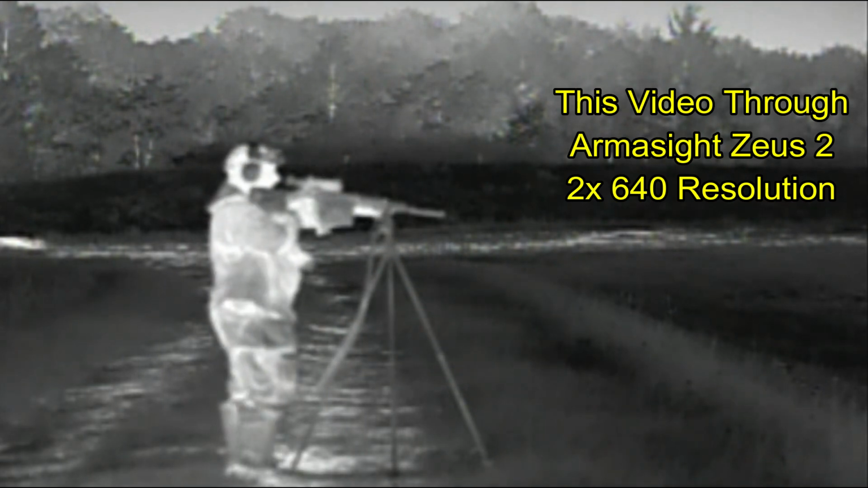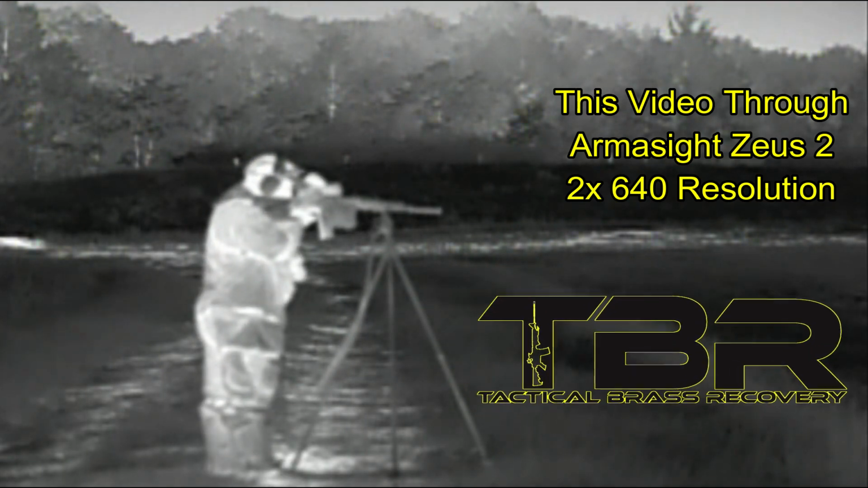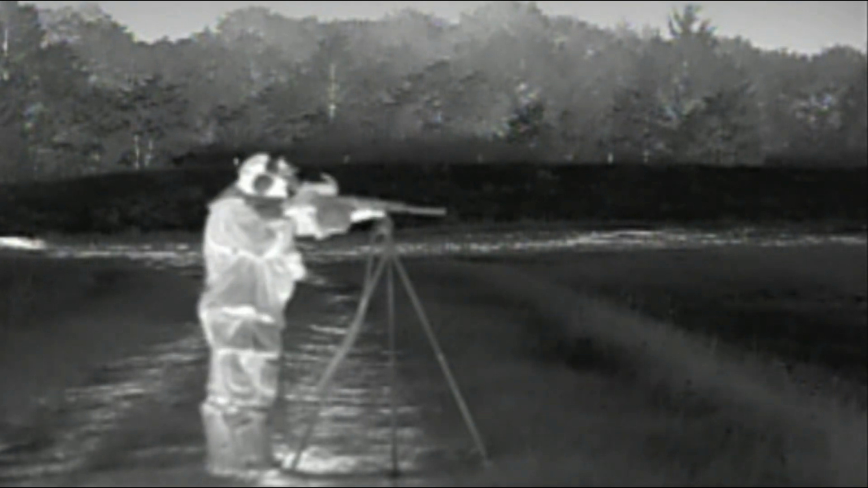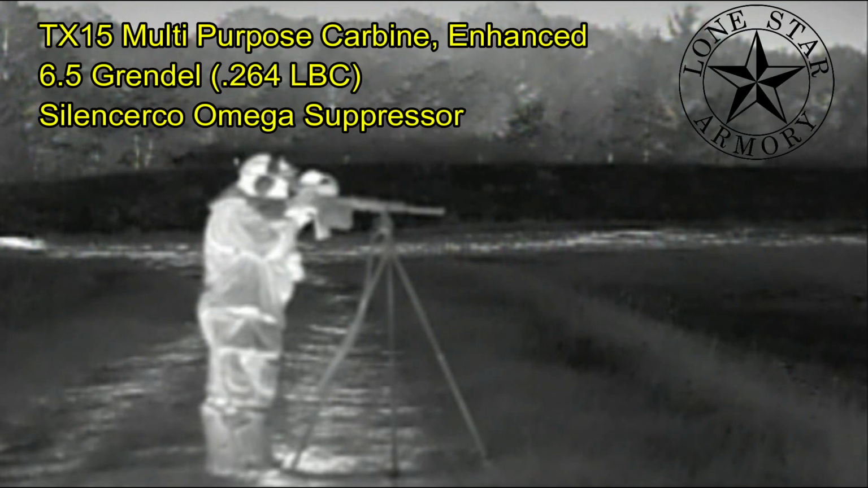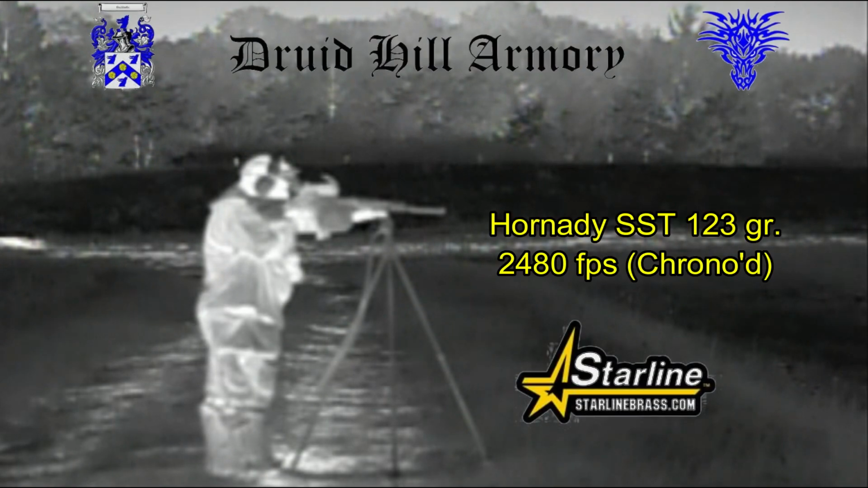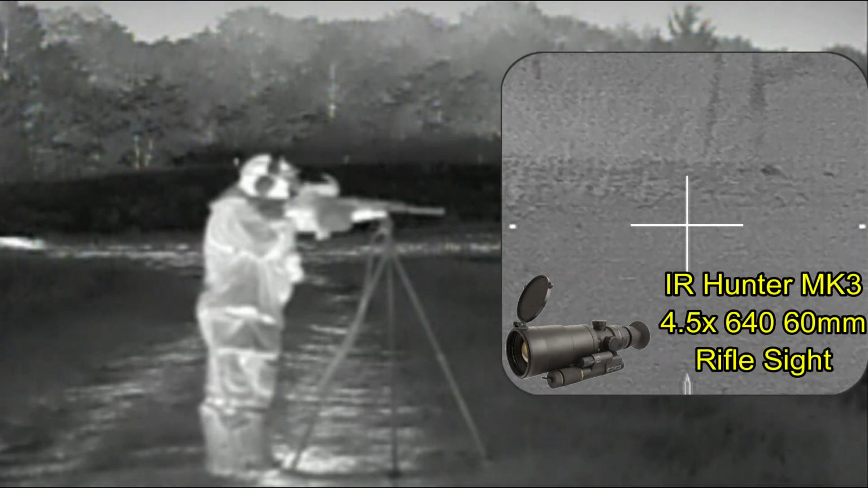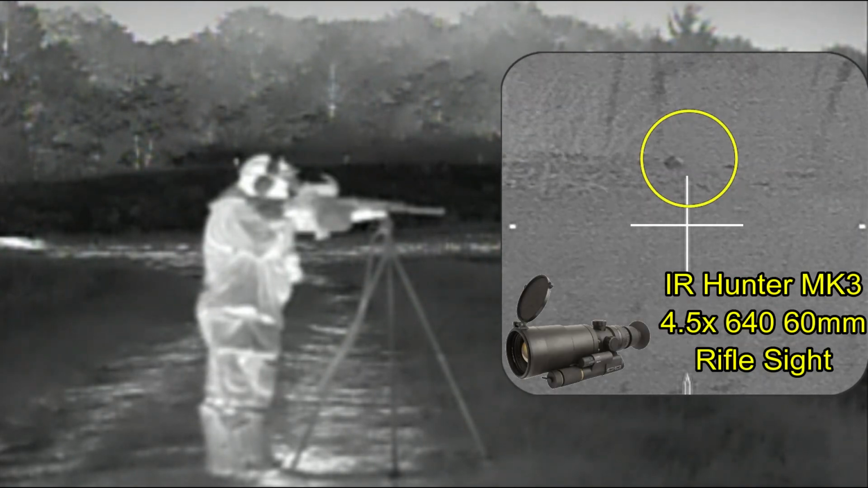There are no houses downrange. Get my hearing protection on. Brass catcher by Tactical Brass Recovery. Getting everything squared away on my thermal scope that's mounted on my Lone Star Armory TX15 Multi Purpose Carbine Enhanced in 6.5 Grendel. And I'm going to be shooting some Hornady SST 123 grain bullets loaded by Druid Hill Armory and the Starline Brass.